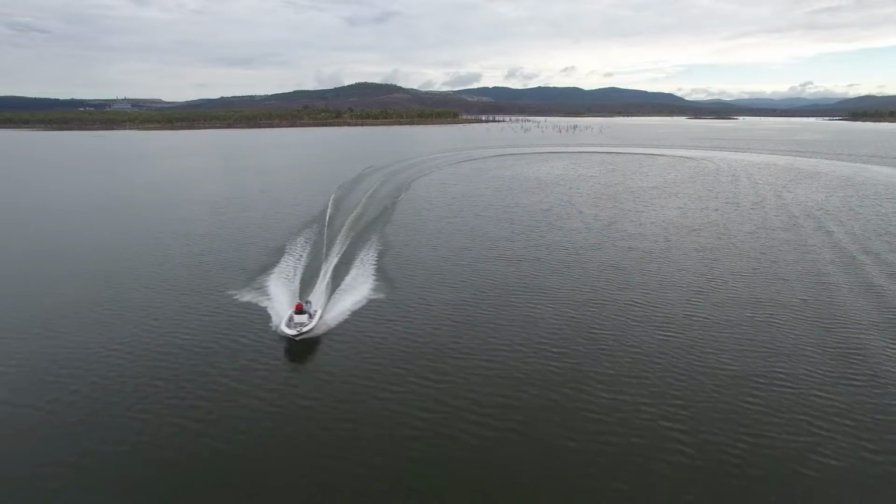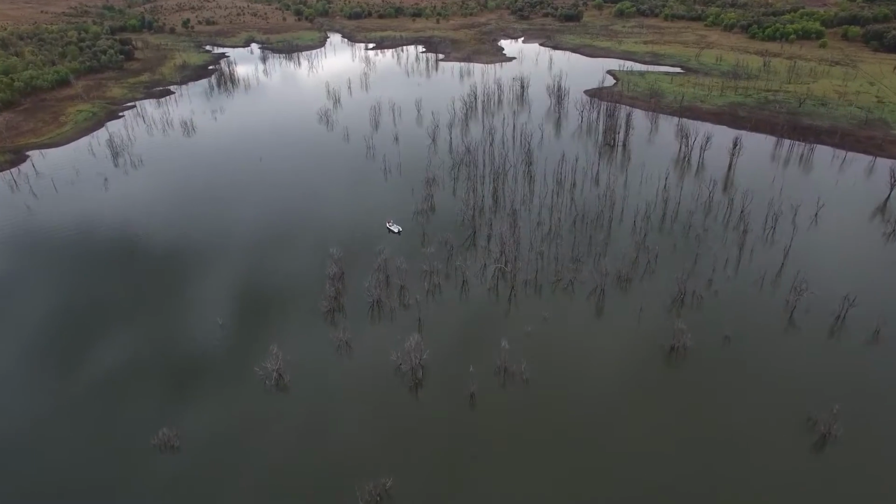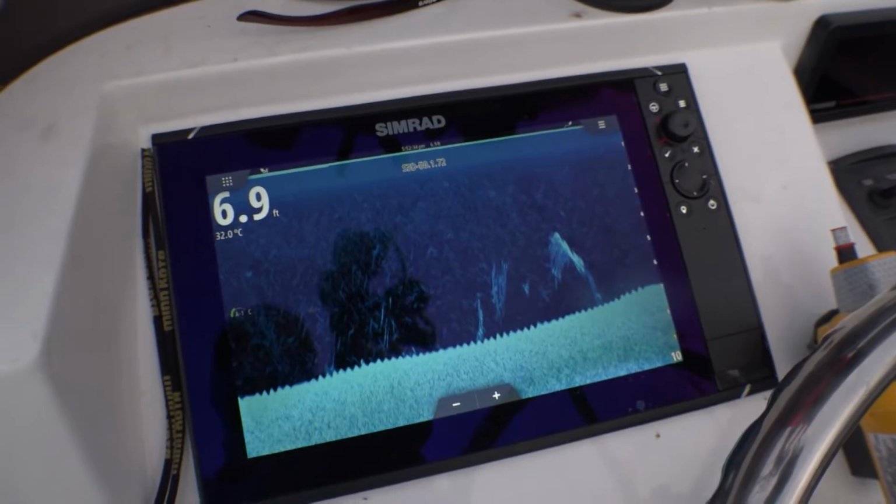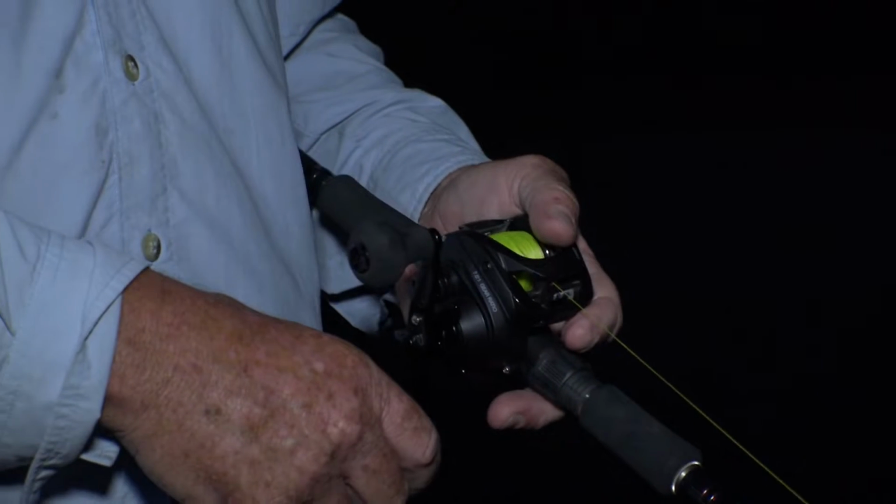Our plan was to return to where we had our one and only bite for the morning. We pretty much fished that area solidly for a couple of hours with absolutely no result. We were planning on staying into the night, but once again the lightning returned, and as the hair on the back of my neck insisted, it was time to seek shelter.